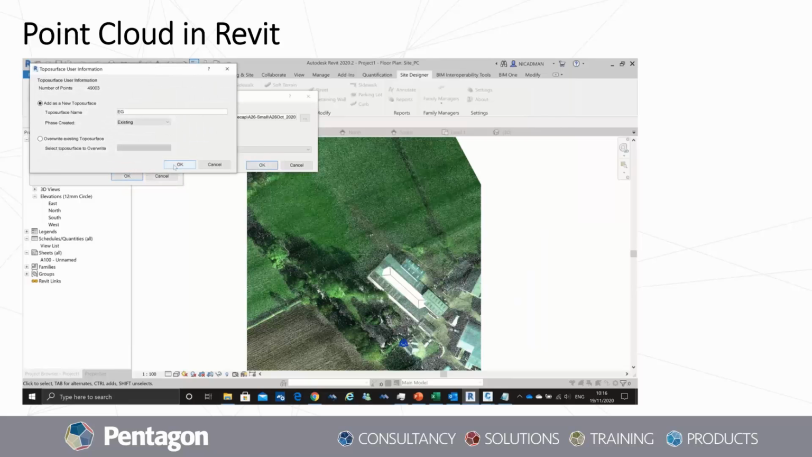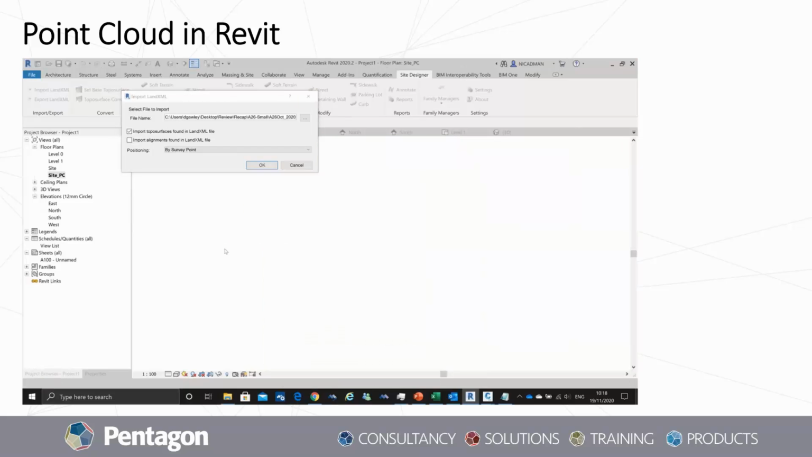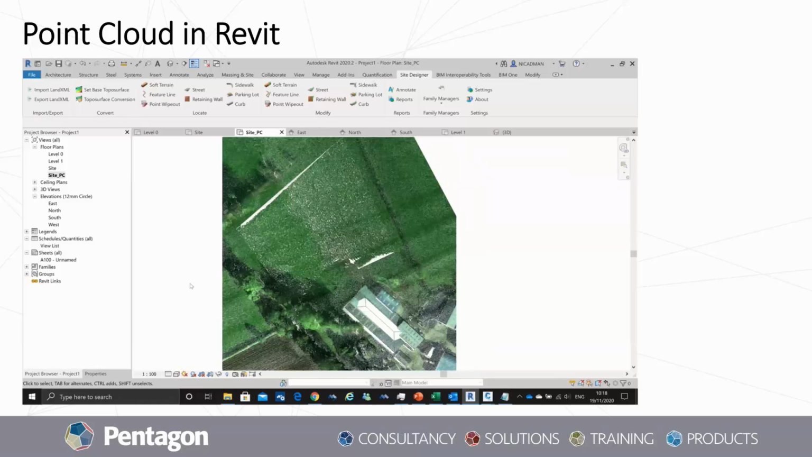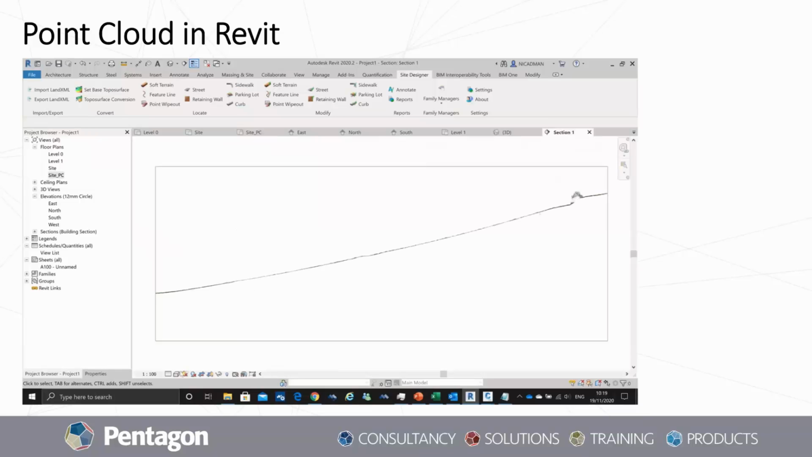And it'll take a bit of time to process. So once it's processed, it will come into the model. Now, because we have our point cloud overlaid, we can't see it quite so clearly yet. But if we turn that off, you can see the outline of it here, and we can turn around and look at the elevation, and we can see that the elevation matches the point cloud itself. So we've taken a section here, and we can just see the cut section of this point cloud and of the